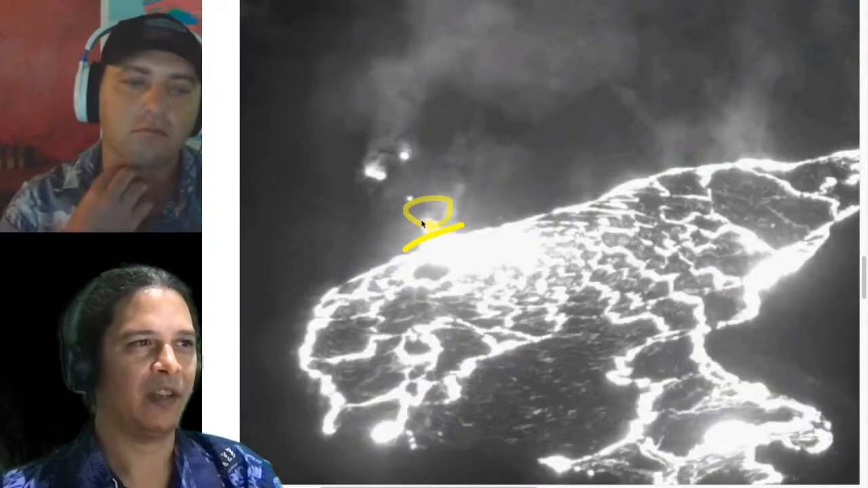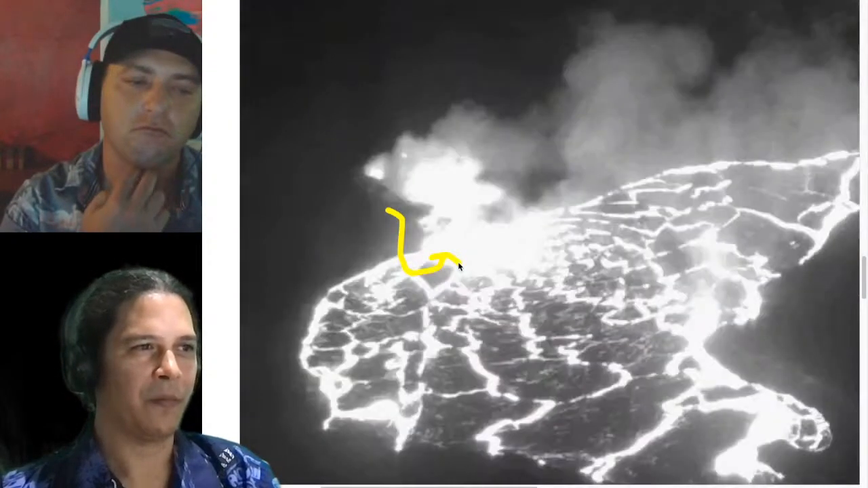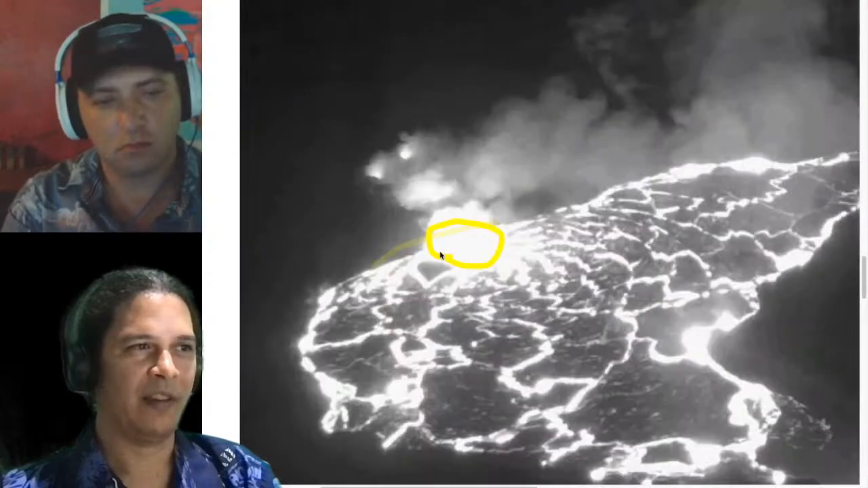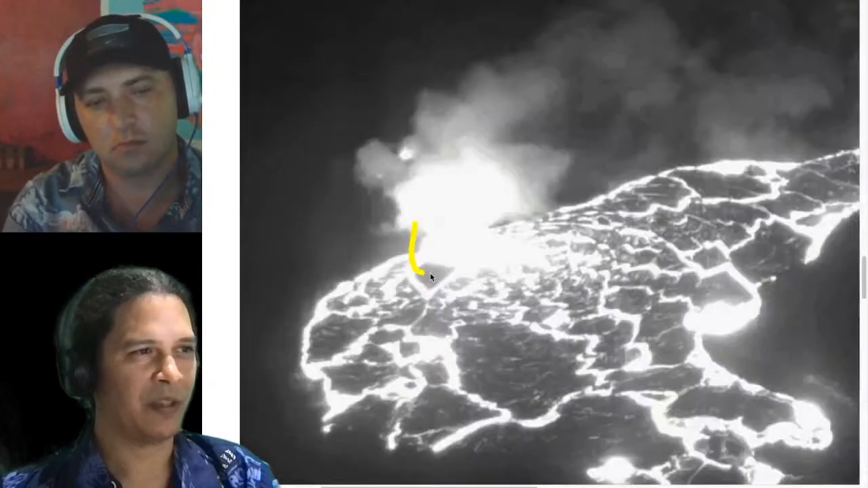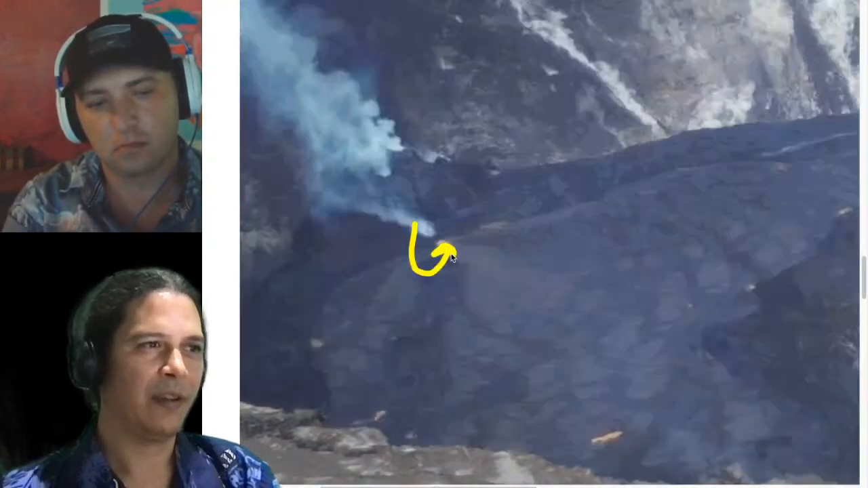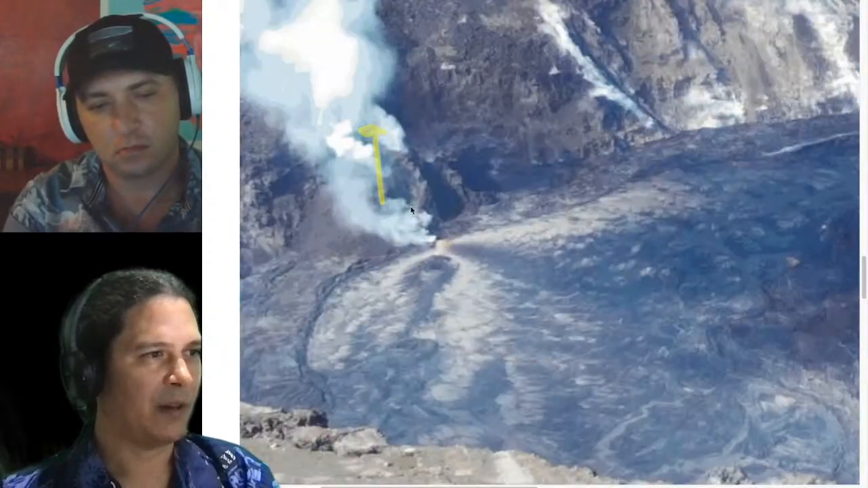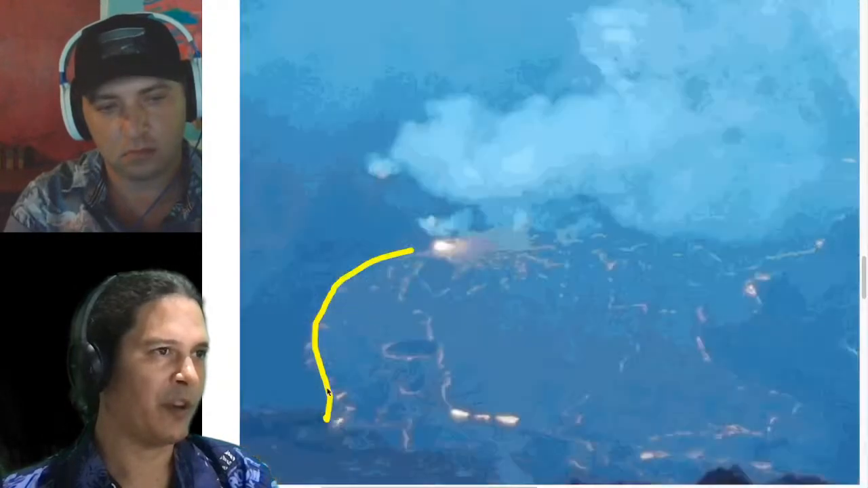It seems to be rising the lip, and lava still comes through, presumably under this level, at an entry point. An upwell is right at that entry, and that's essentially what's feeding the lava lake. So it does come in from below, and it allows that gas vent at the side right over there. You can see the edge of this perched rim over here.